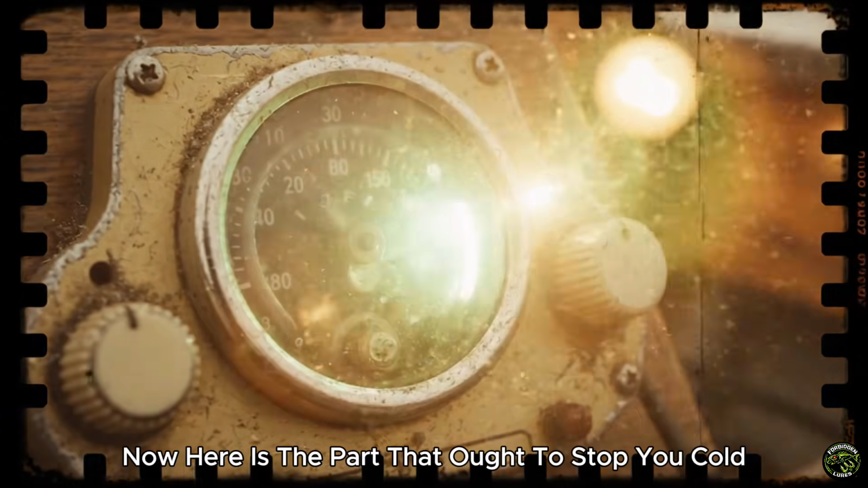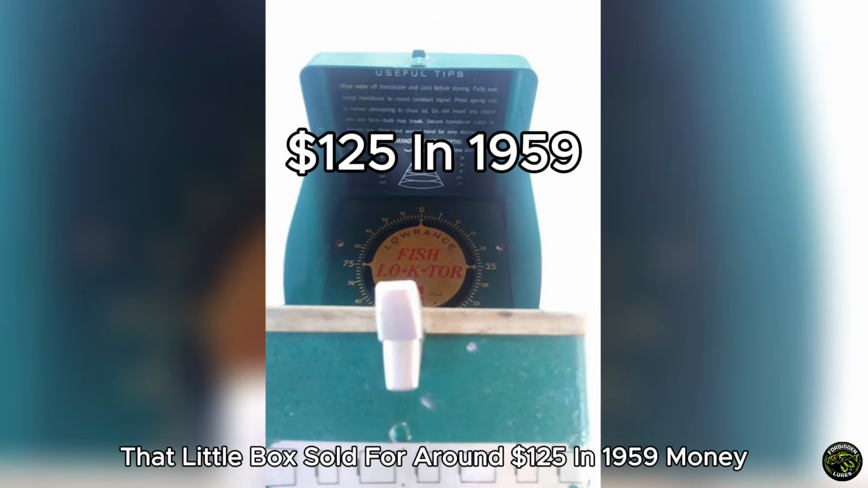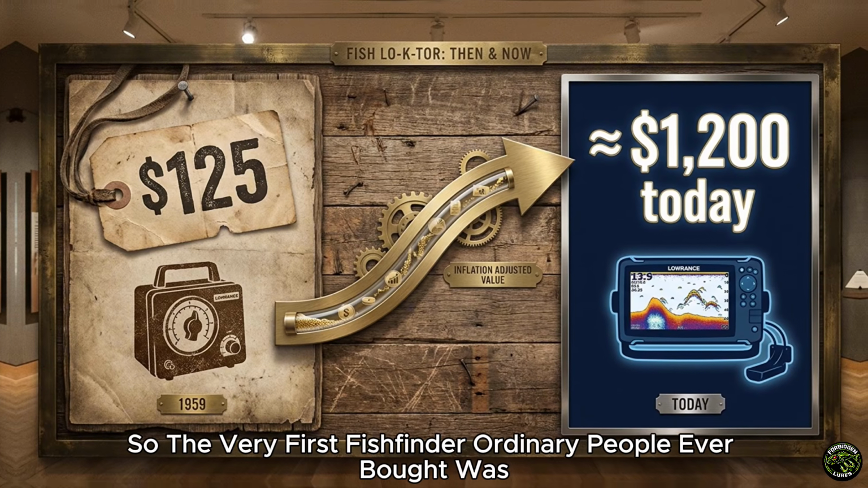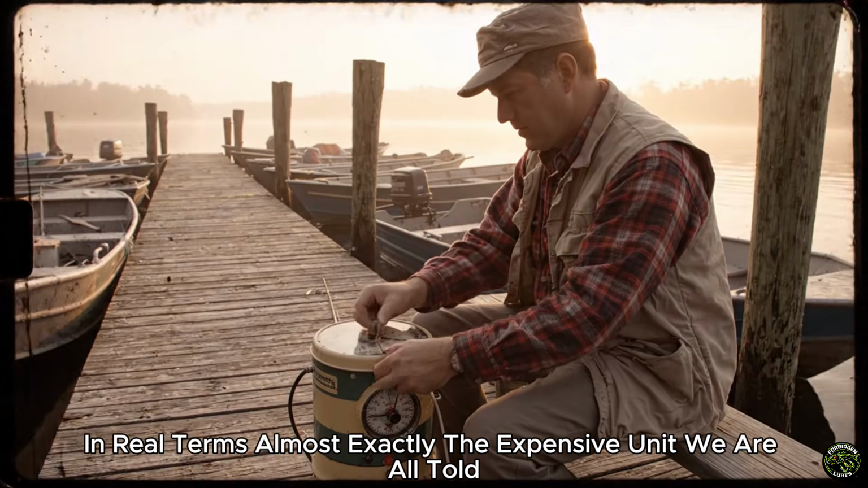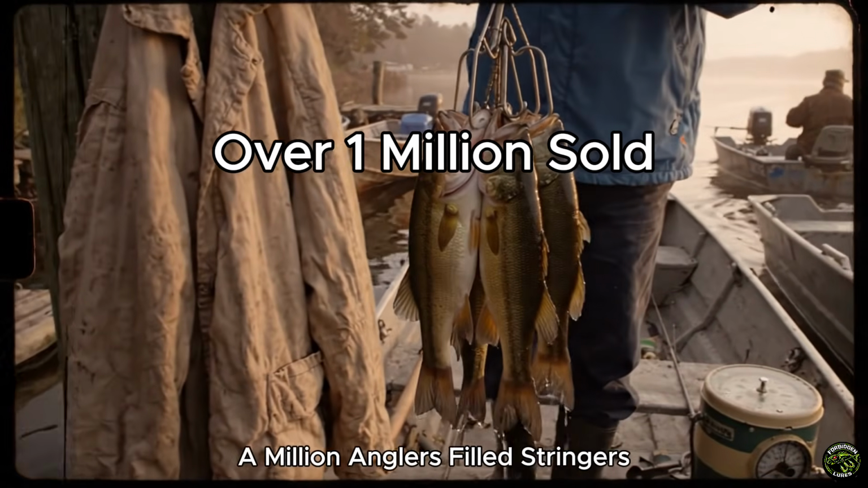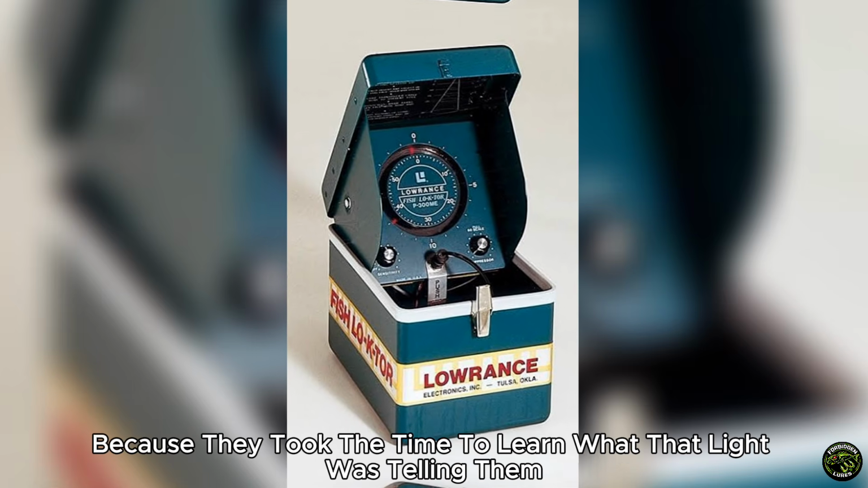Now here is the part that ought to stop you cold. That little box sold for around $125 in 1959 money. Run that through inflation and you land near $1,200 today. So the very first fish finder ordinary people ever bought was, in real terms, almost exactly the expensive unit we are all told we cannot compete without. Over 1 million of them sold. 1 million anglers filled stringers reading a blinking light on a dial because they took the time to learn what that light was telling them.